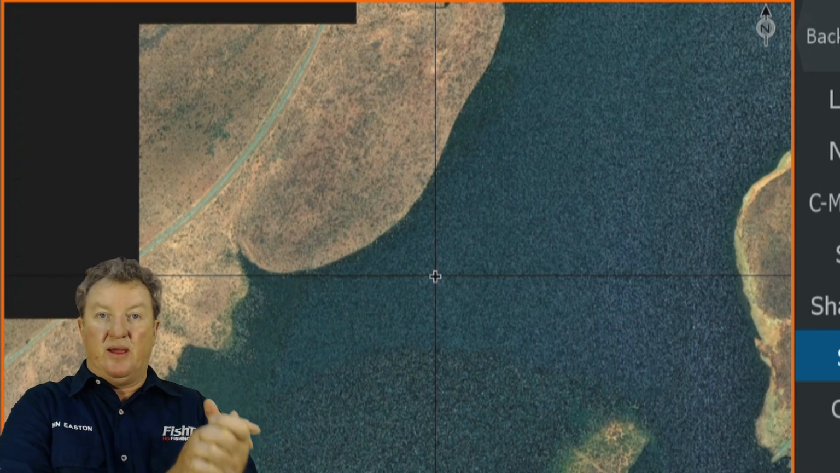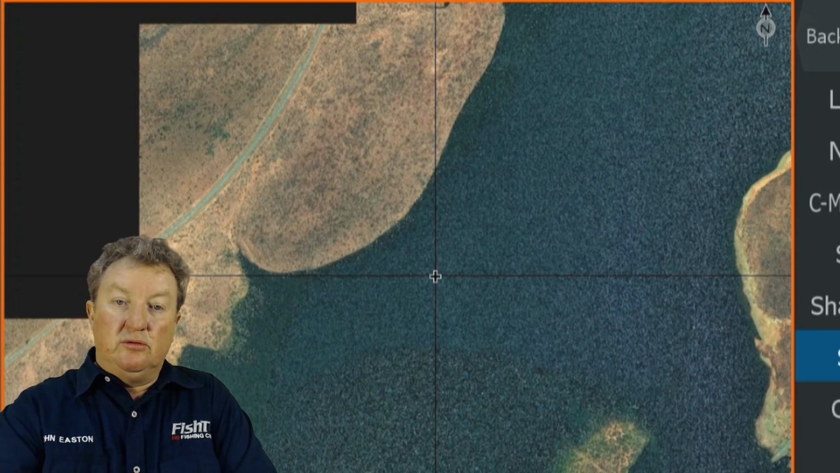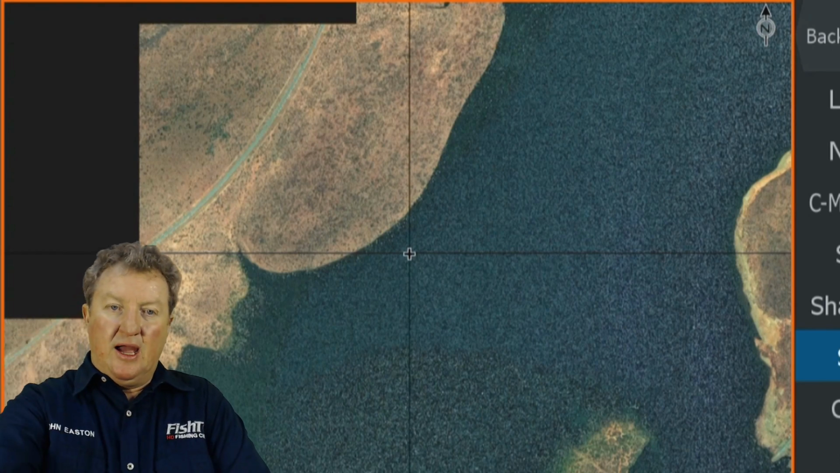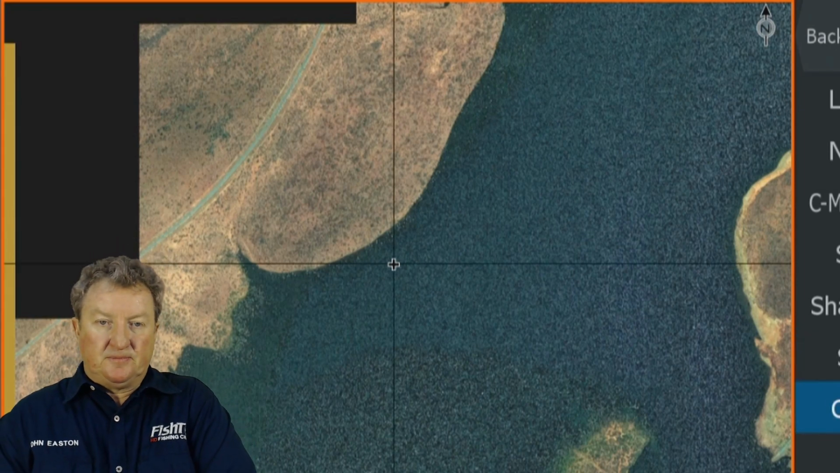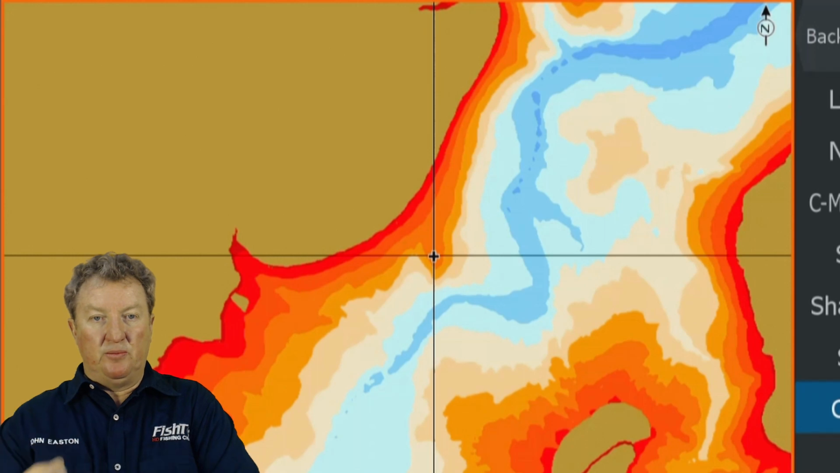Now you're just going to make plans and club the fish. But you didn't have the contour charts. Now you know you need to target points. How are you going to identify that as a point? Let's go back to contours. There's the point there. That's a prominent point. Look how close the point is to that channel. That makes it a super point. So that has got extreme value.